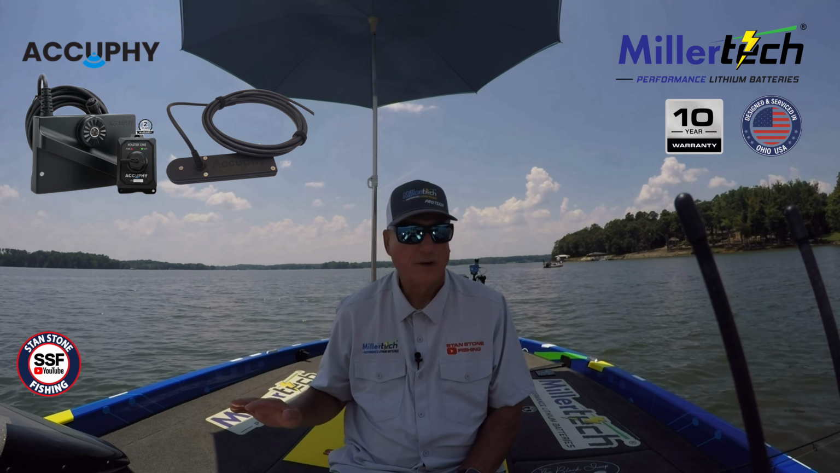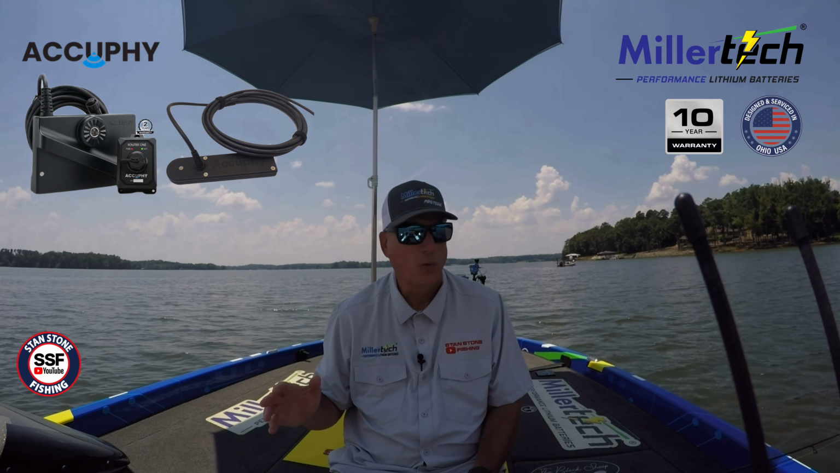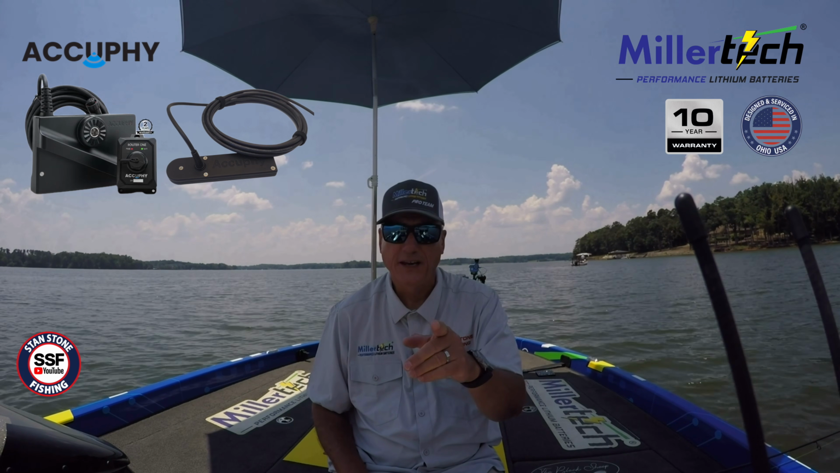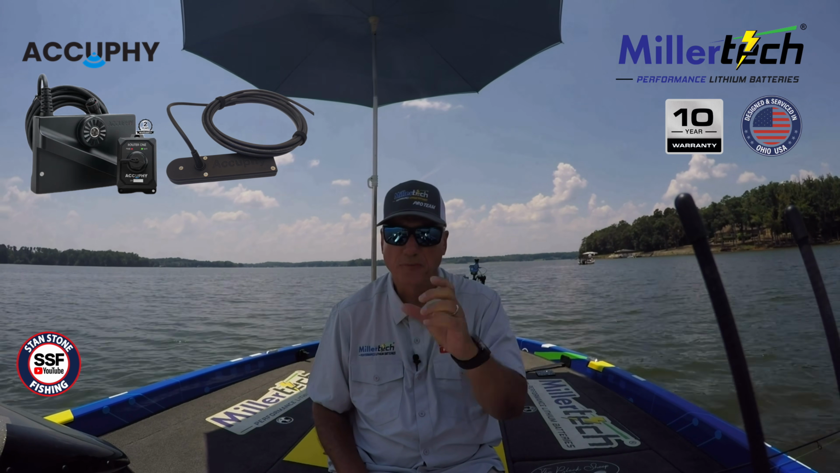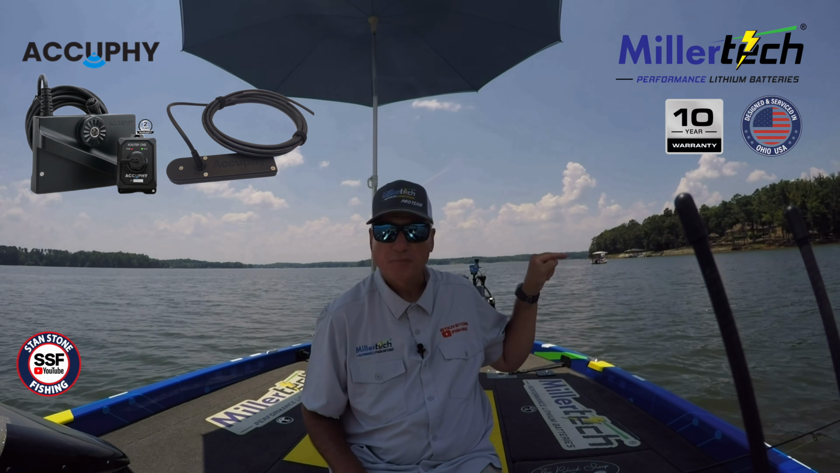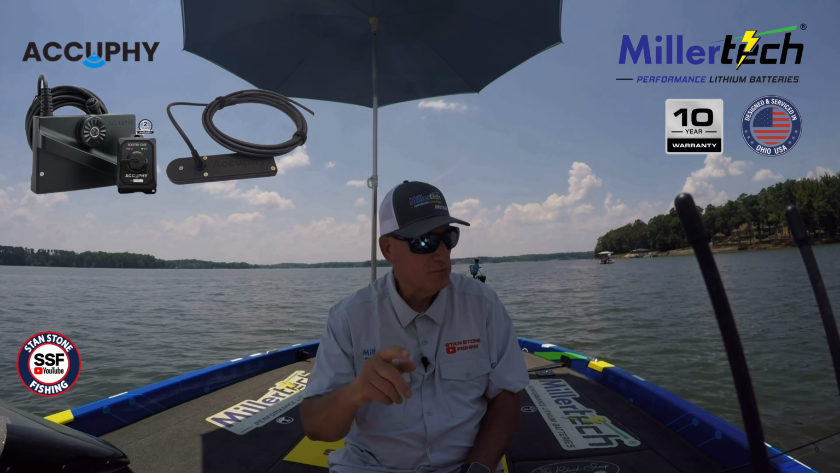We're out here on a brush pile. It's about 98 degrees today. Very little wind. Spot locked with the Garmin Force. We've got the Ping Live transducer mounted on the starboard spy pole, that way we can aim it and keep it aimed at the brush pile.